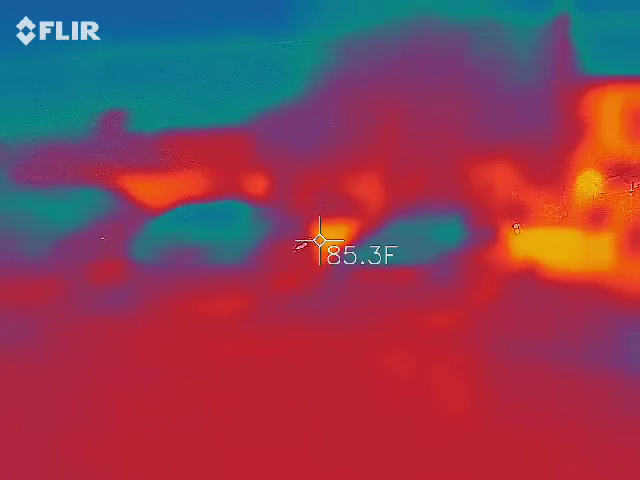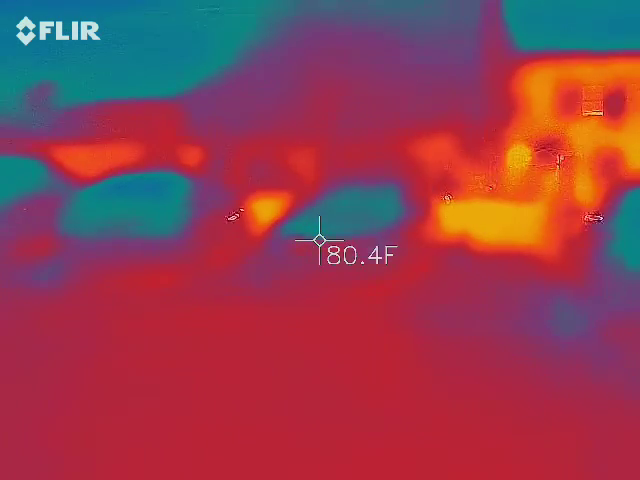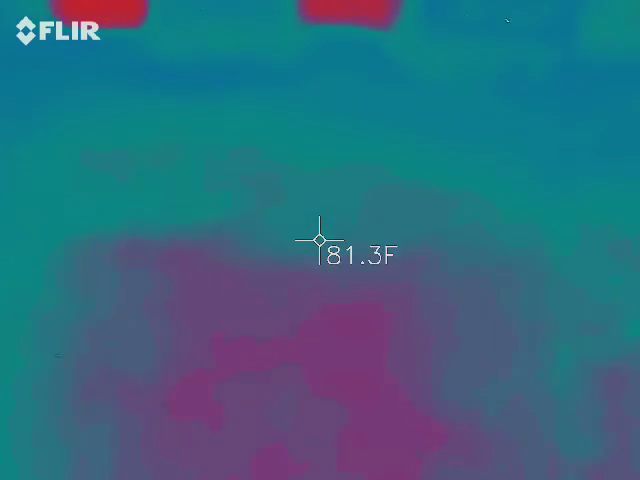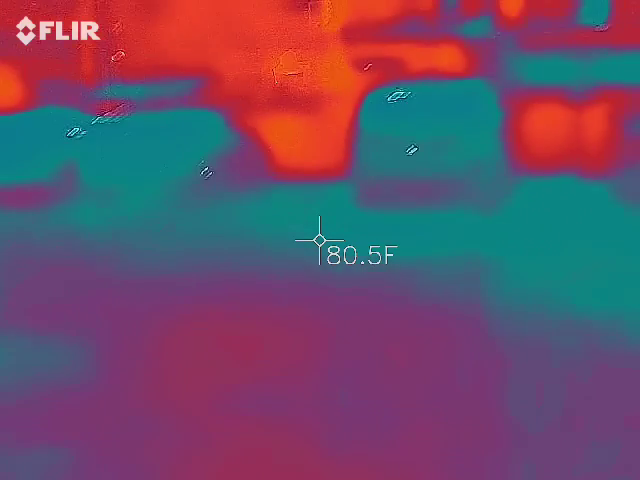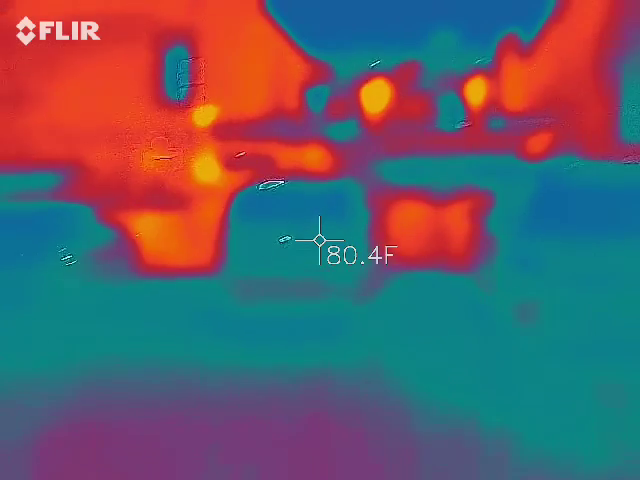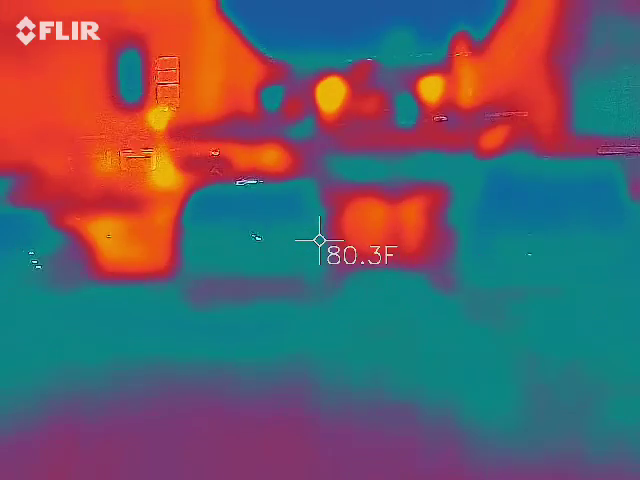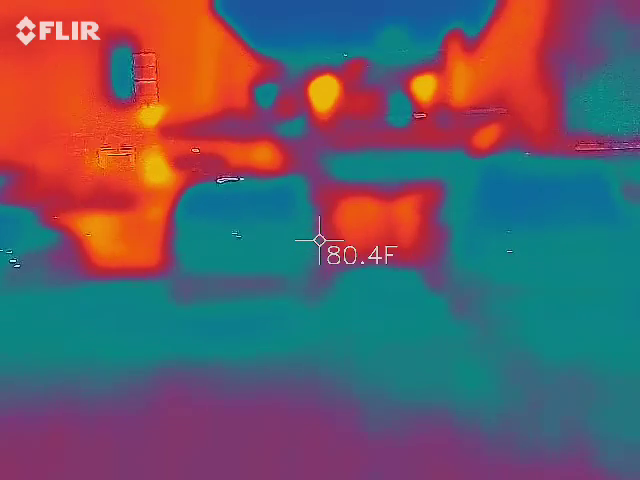The ground is even 78 degrees. 79. Yeah, it's about right. The ground, the 81 is what I'm getting with this. Oh, yeah, I'm sorry, I said the bottom. No, the top is 78. It's like a little off. There's about a 5-degree difference between the wall and the car.